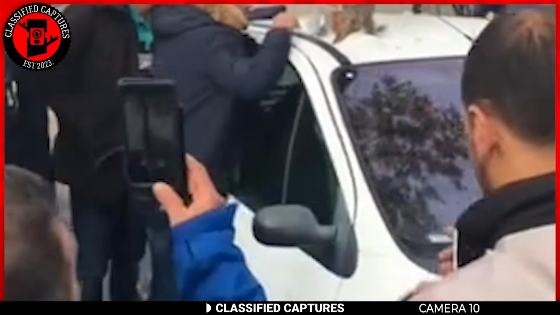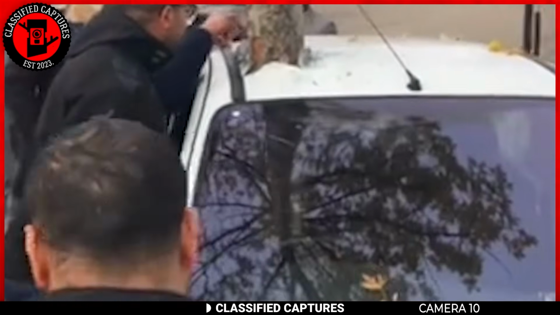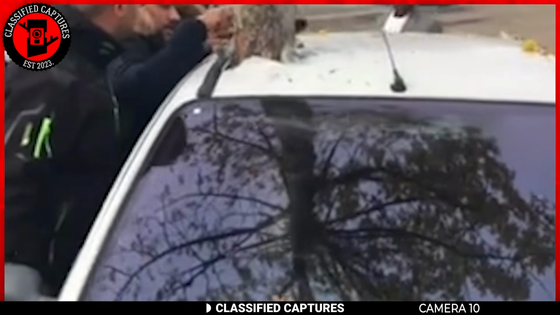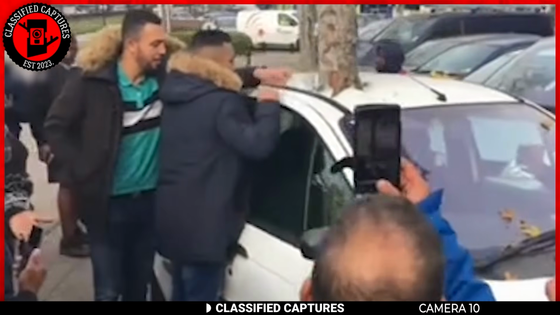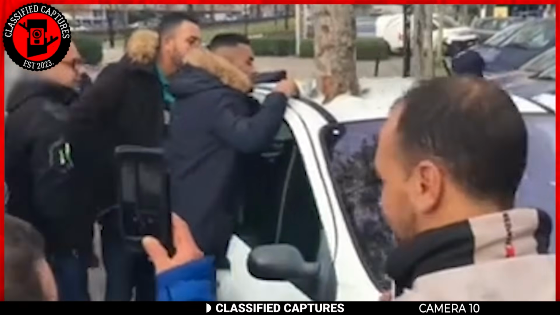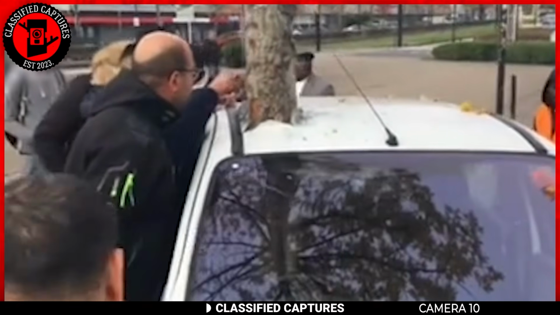What's even stranger is that you can see the full reflection of the tree's top in the car's windshield, as though it had been there for years. But the man had only parked there a few hours ago. How could a tree have grown into the car in such a short time? It seems that the only explanation for this was a Matrix glitch. Or do you have another explanation?